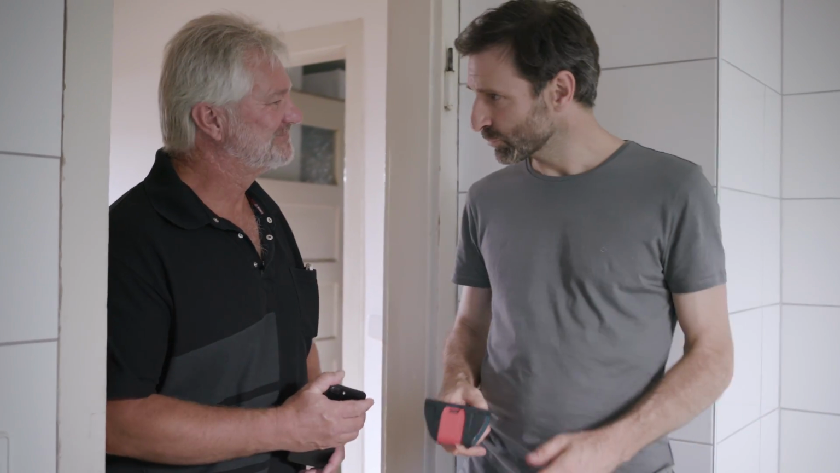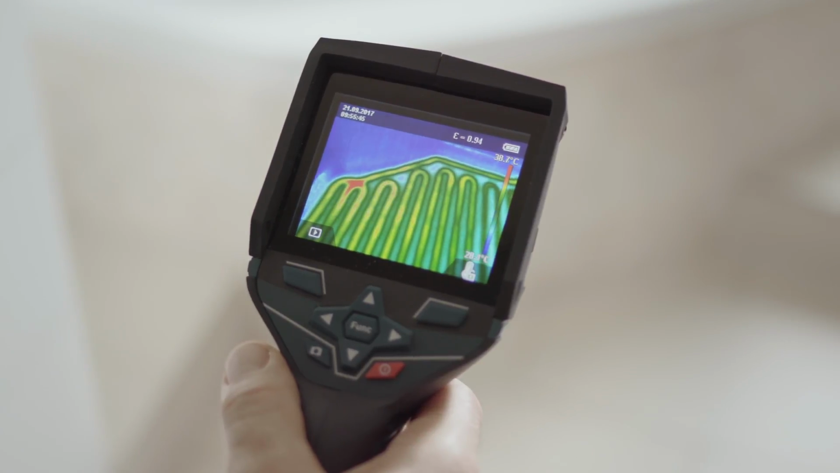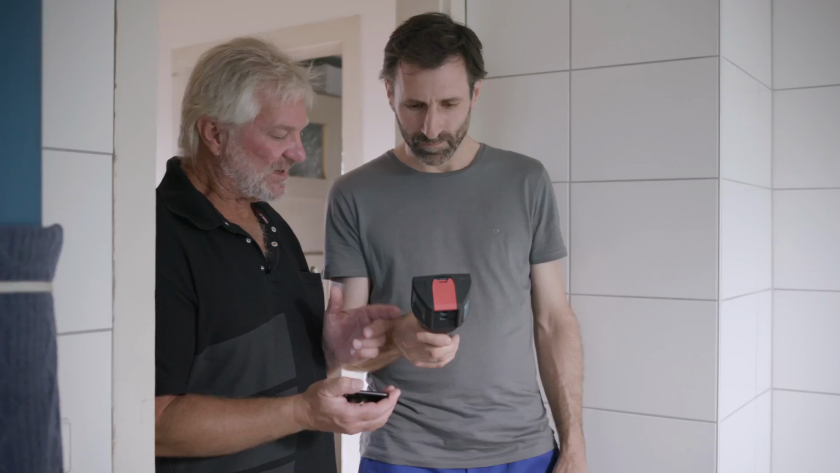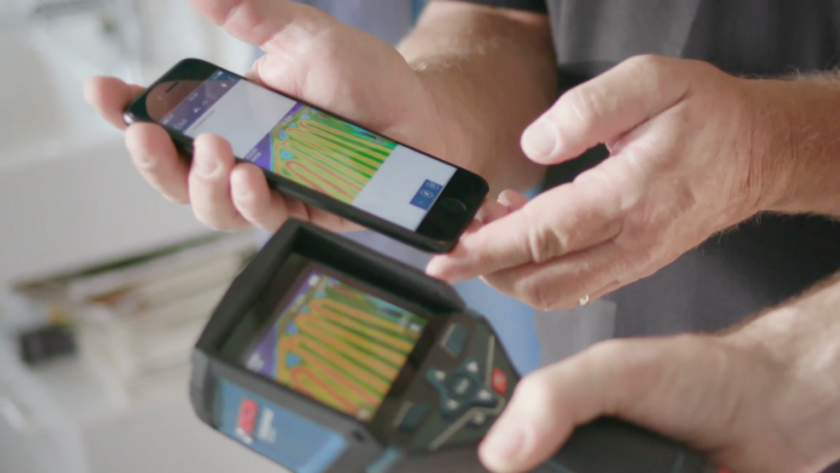Here in the bathroom, I've installed underfloor heating, and I'd like to use the device to check that it's all working properly. No problem. Just start the device up, and there you can already see the heating on the display. Then we'll quickly use the Wi-Fi hotspot to send the documentation over to our Bosch Measuring Master App. I see. Straightforward process, takes no time at all.